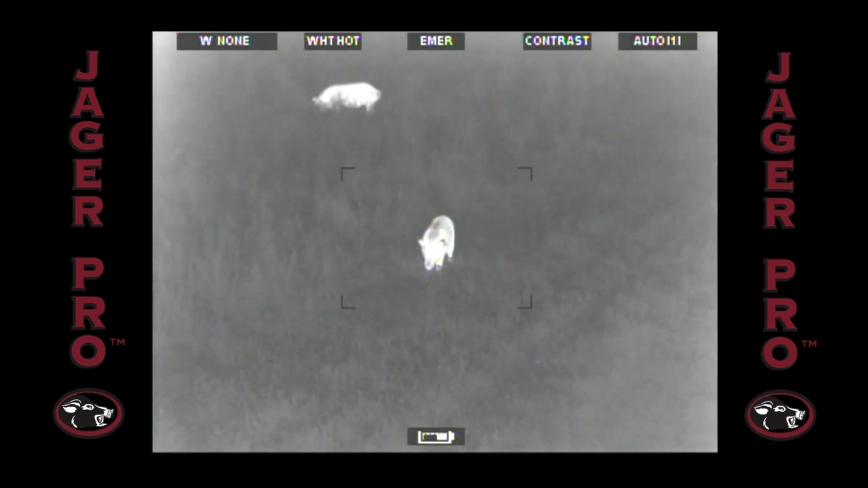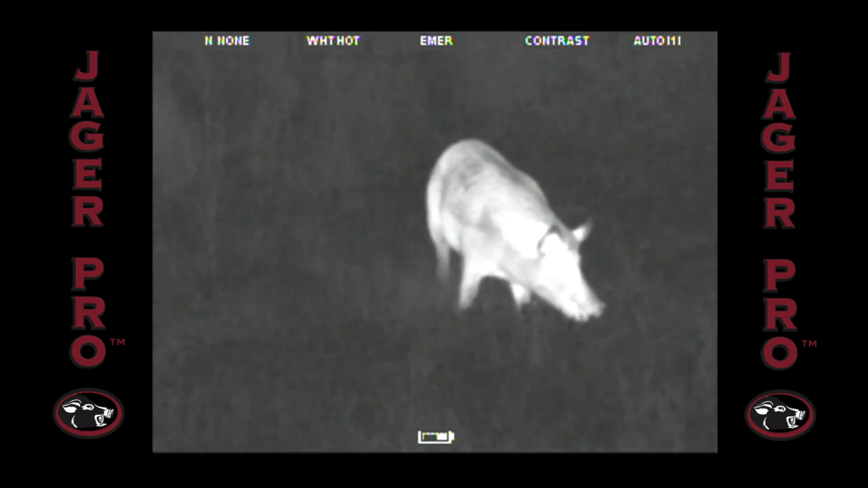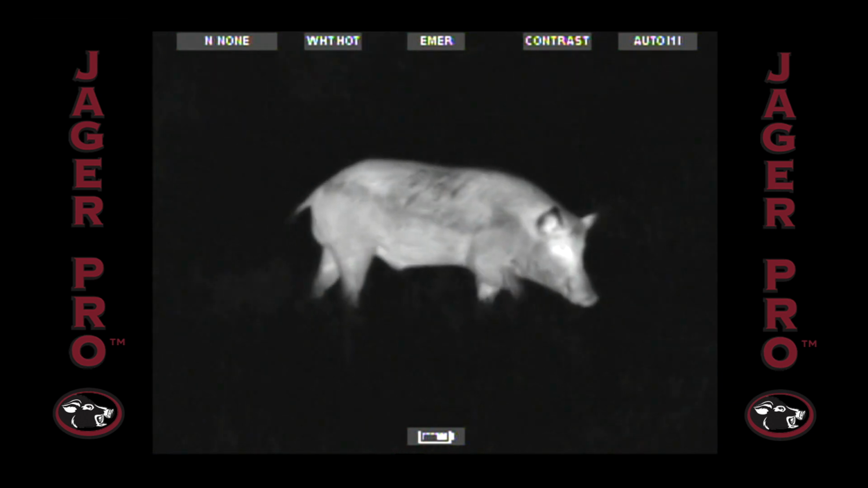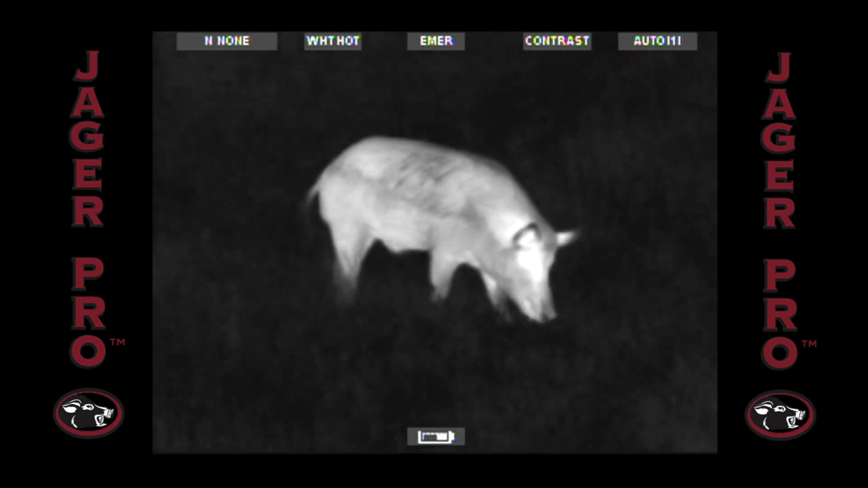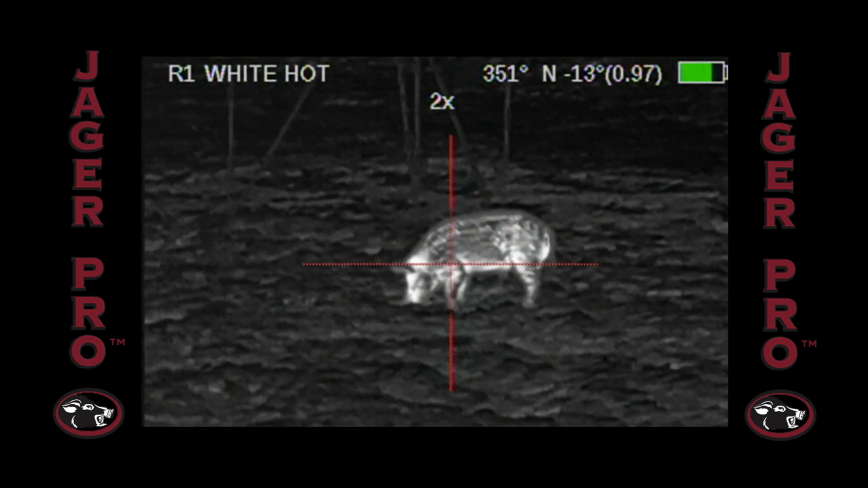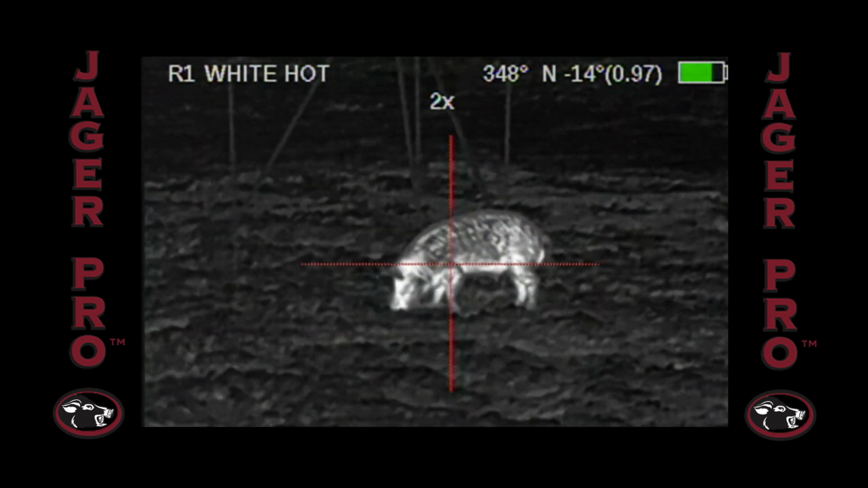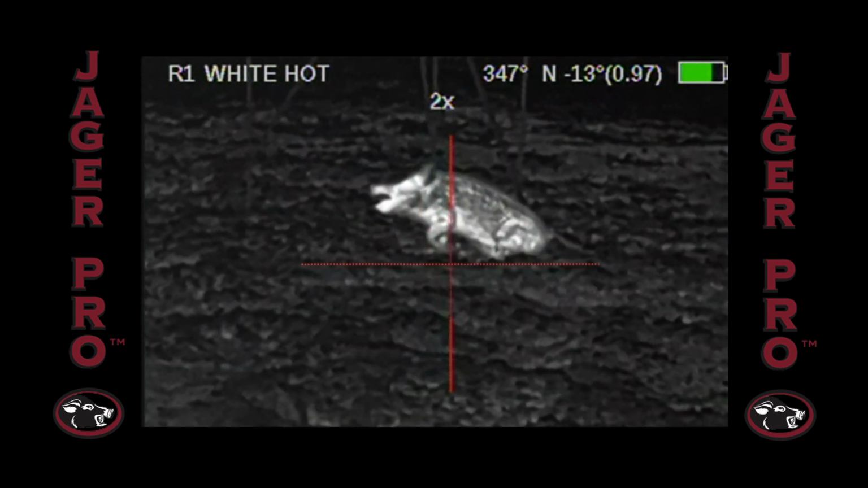Experienced hog control operators must continually change their process and products to target adaptive survivors if they expect to remove every intelligent adult from a property. Selecting the most effective thermal shooting operation at seasonal bait sources is critical to the success of an integrated wild pig control program.